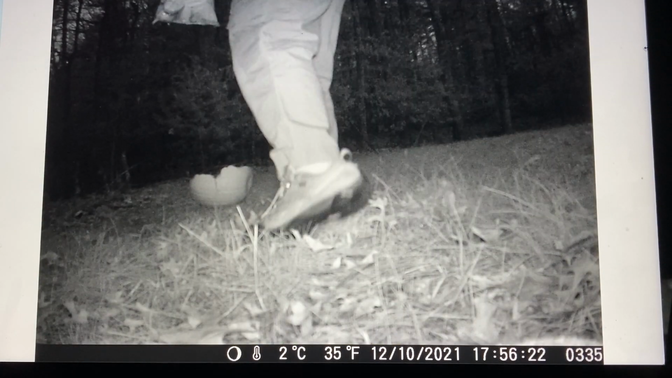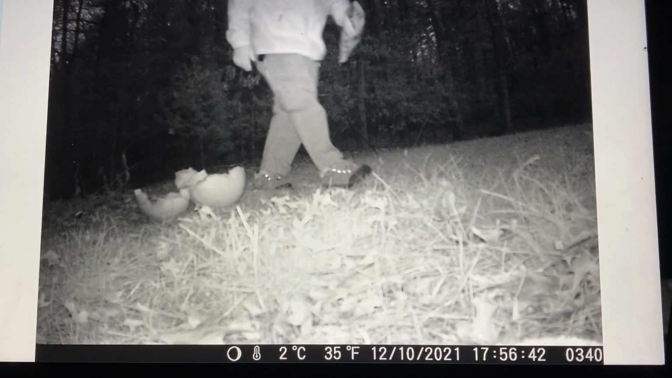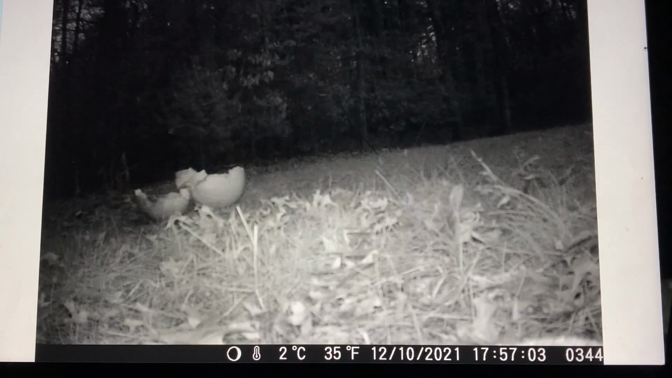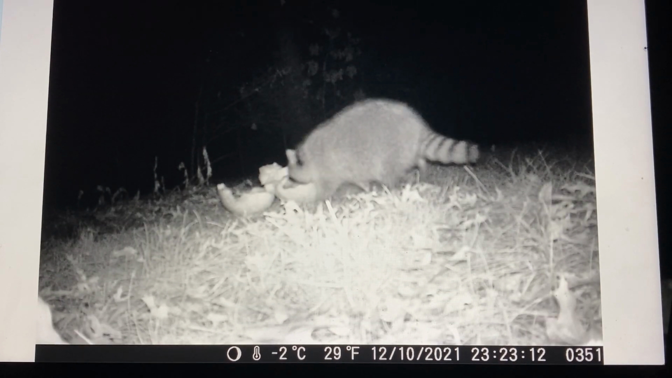That's me dumping stuff out. That's an old bag of cereal I'm putting in it. Chips, cereal, all the old good stuff. Trash pandas are back.